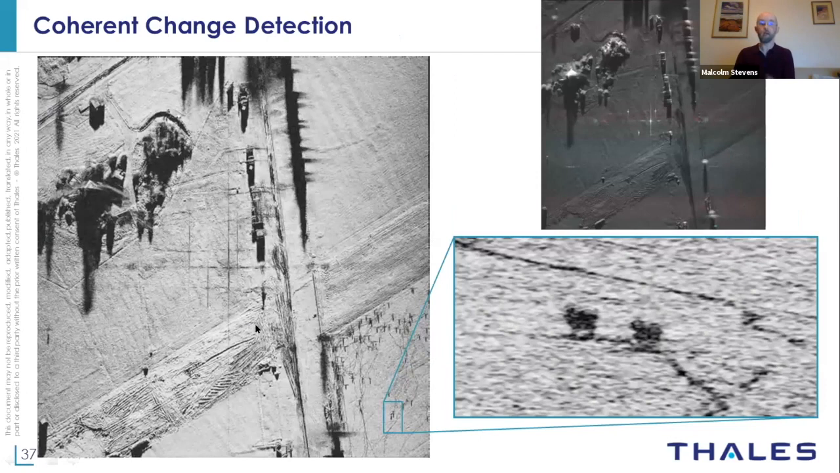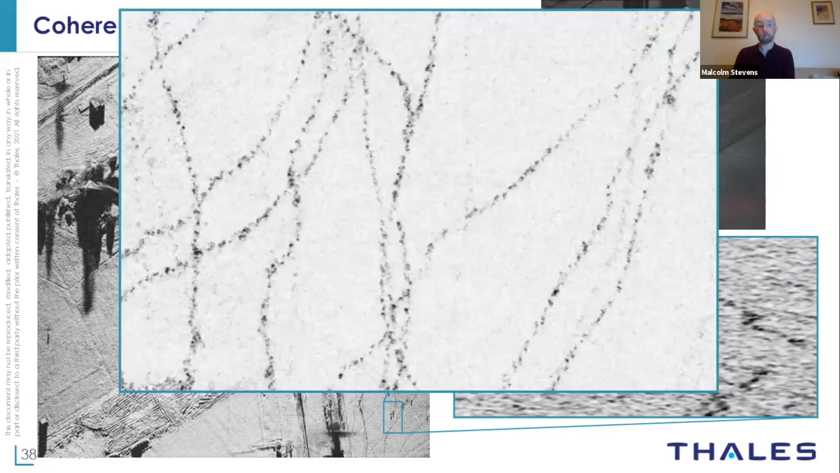So if we go back to the earlier image of the sheep, we can see that by applying the same techniques here, we can get down to individual footprints from each of these animals by combining multiple images. So it gives us something which is incredibly sensitive to look for changes in a scene.